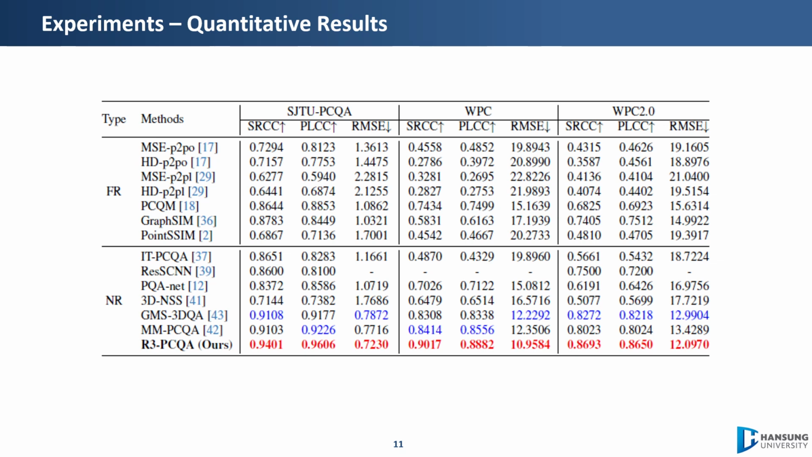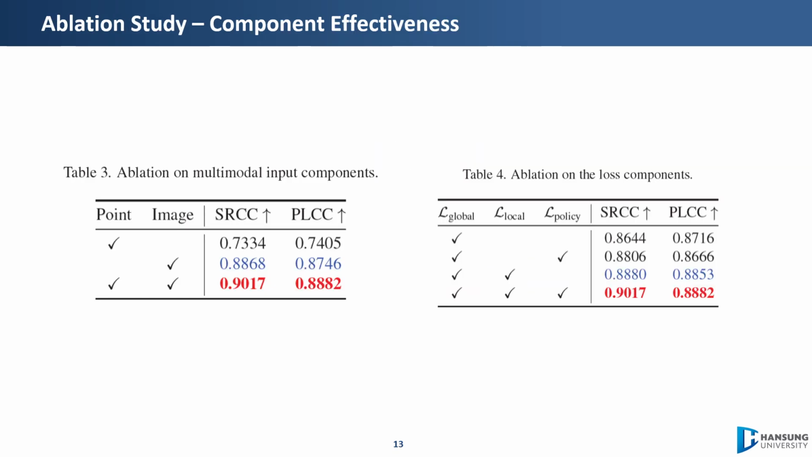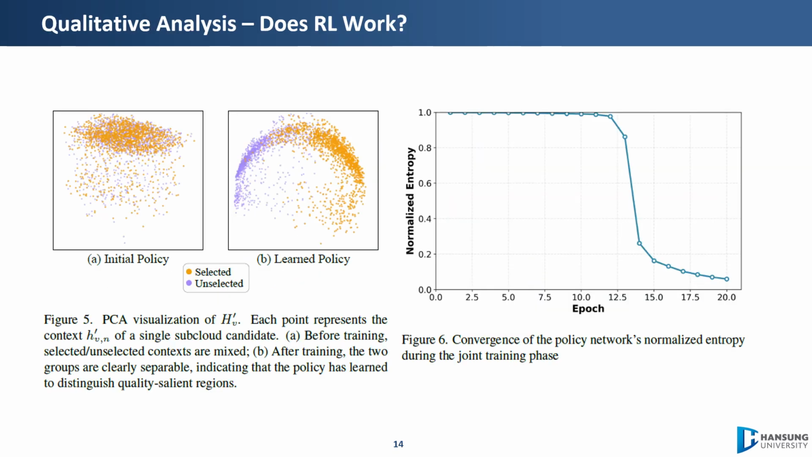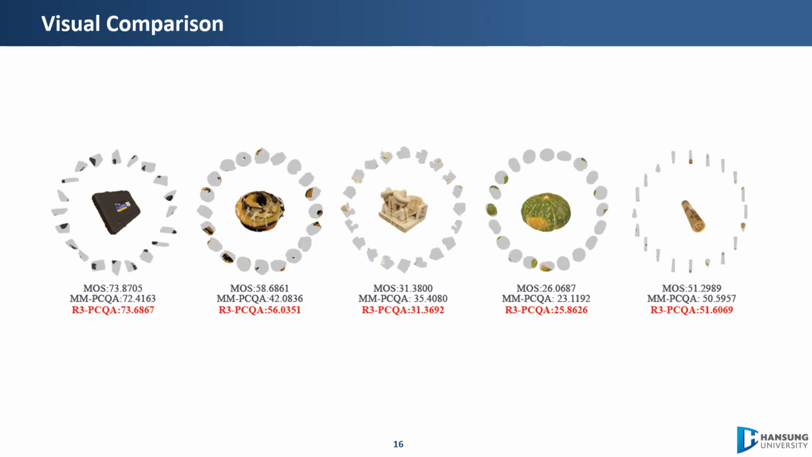Now the results across all three benchmarks, SJTU-PCQA, WPC, and WPC 2.0. We also test cross-dataset generalization. Our ablations confirm every component matters. Does the reinforcement learning actually work? Yes. The learned attention is also meaningful. Here, a qualitative comparison against MMPCQA.